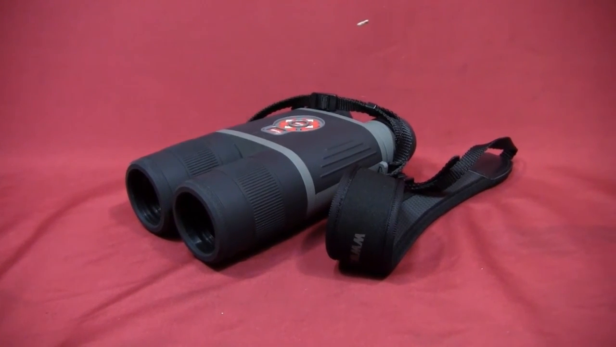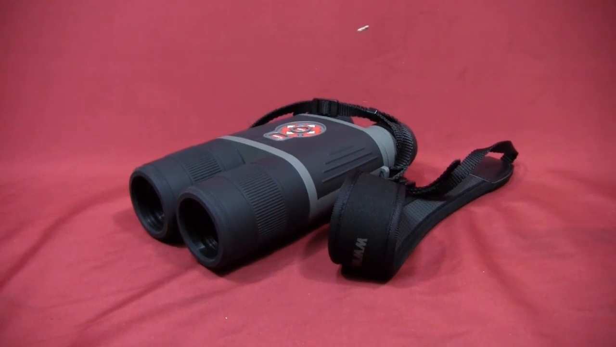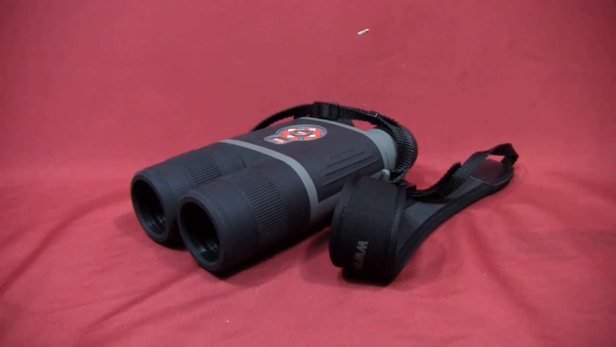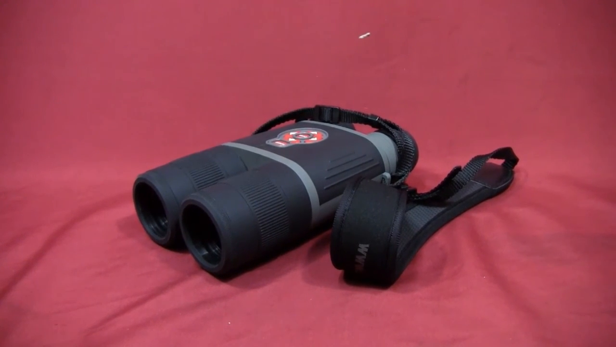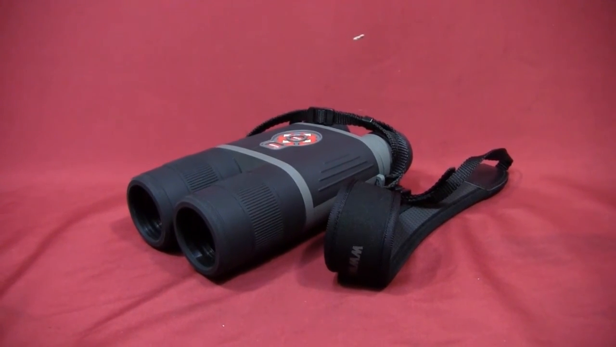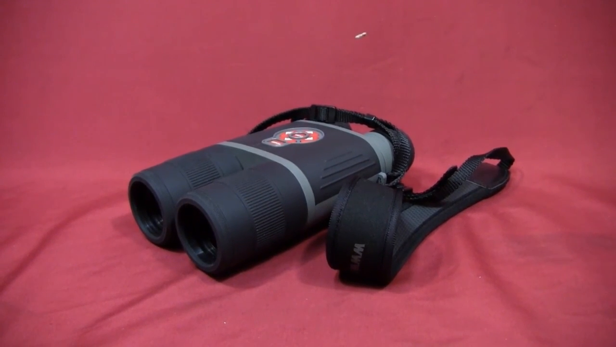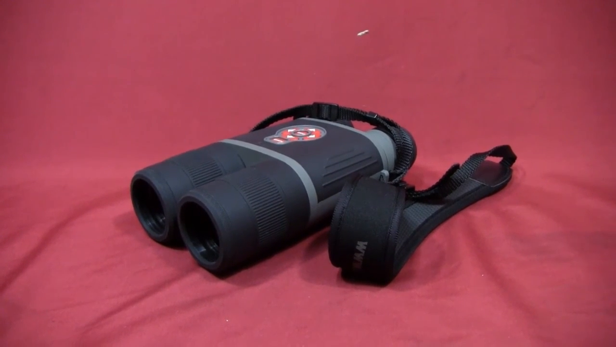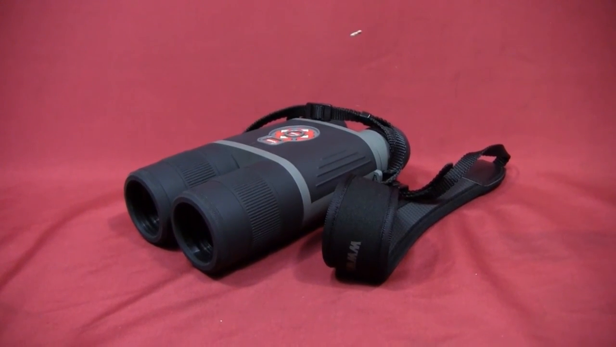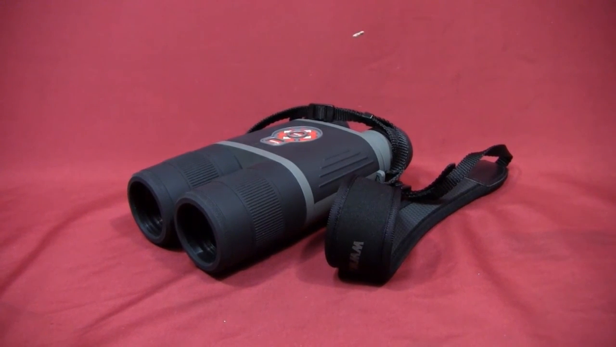If you couple this set of binoculars with their HD night vision scope, I think the two of those together make a very, very good platform for doing some nighttime hunting. I would highly recommend you take a close look at these, because it's really hard to beat the features and the quality that you're getting for the price for these particular items.